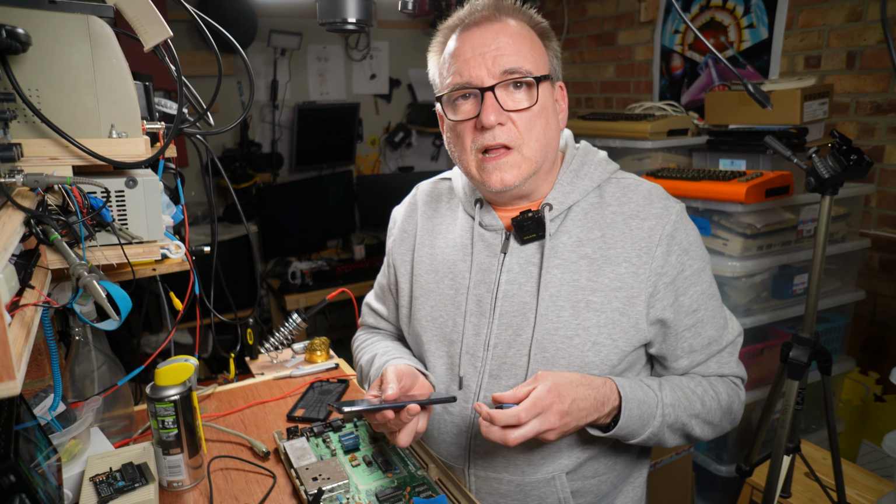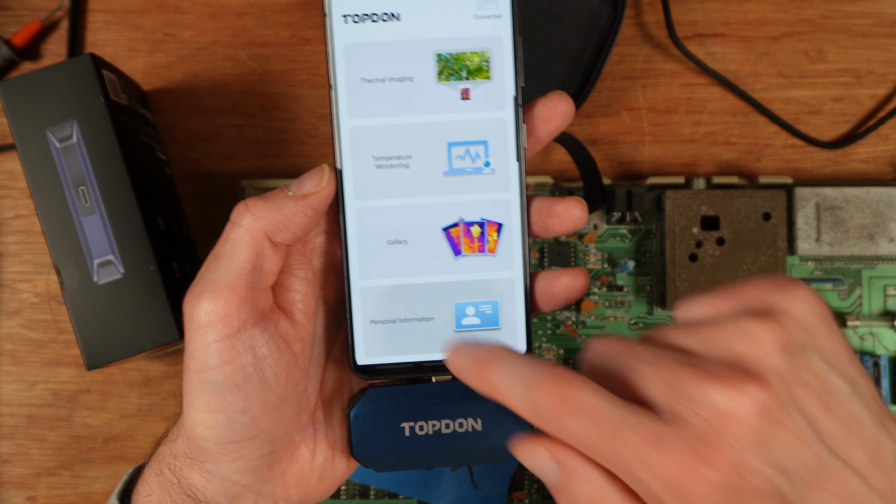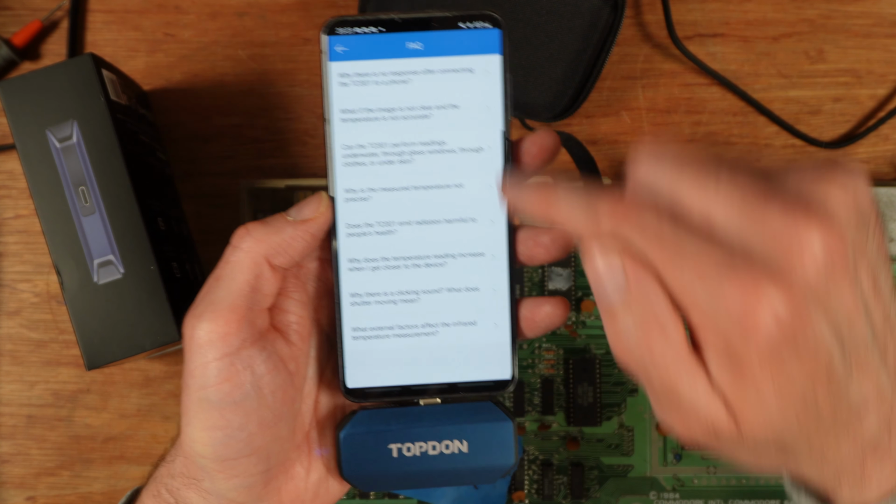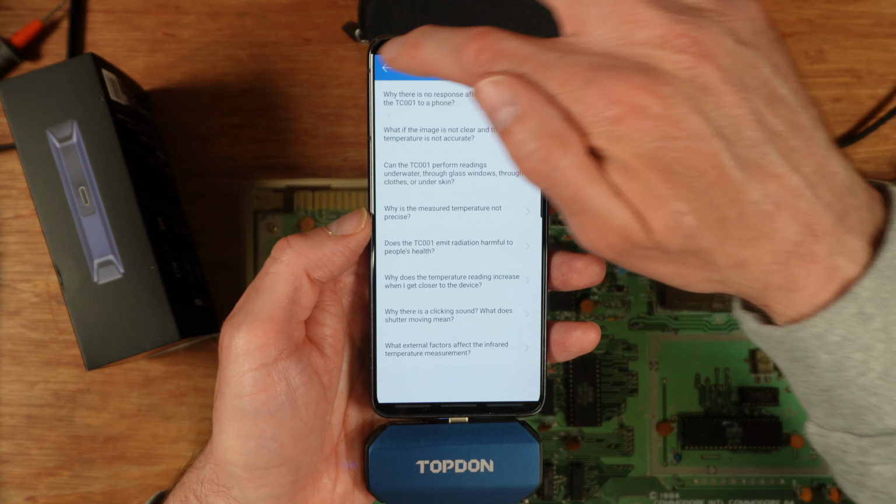I've already downloaded the Topdon TC001 app from Google Play, and when I plug the unit into the phone, it automatically launches and presents you with the main menu. At the bottom, personal information is actually more useful than it sounds, containing a very useful FAQ and built-in manual section. Don't often get a manual built into a device. It's quite cool. As well as a section for changing the temperature correction settings.